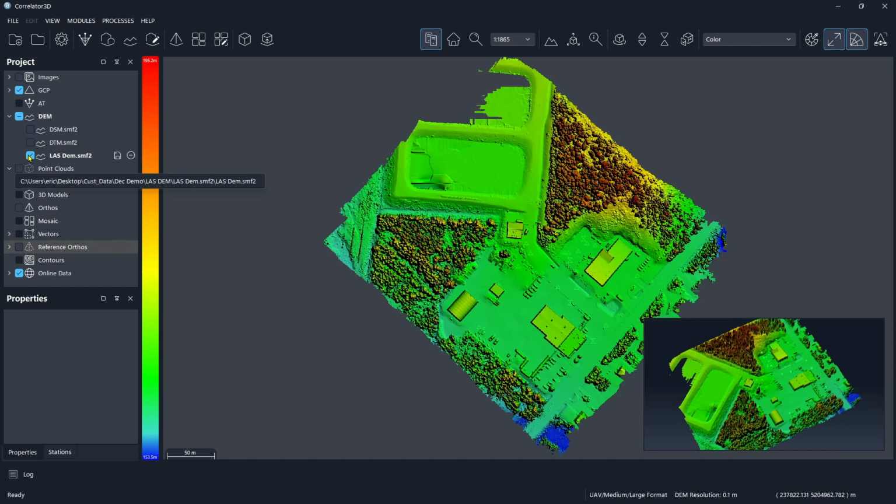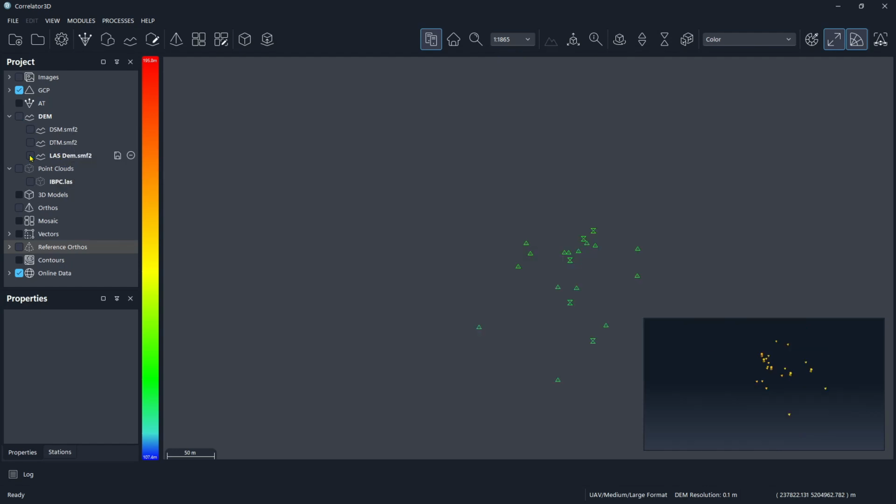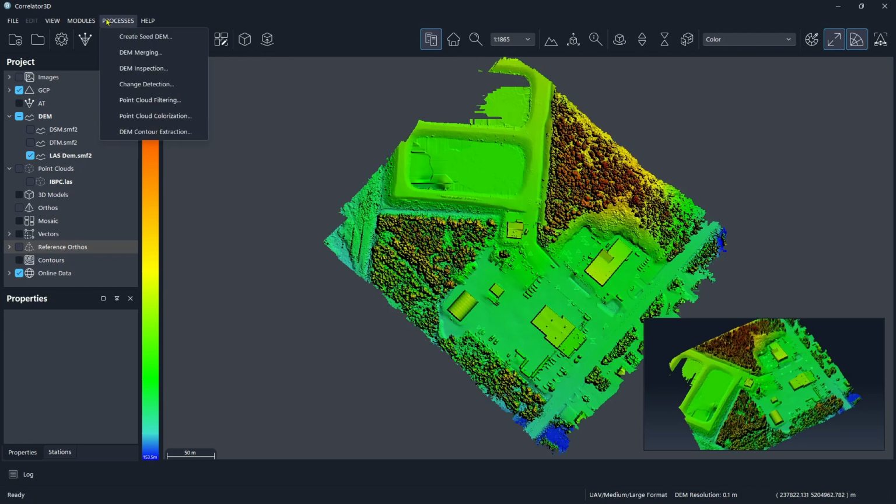And we'll go back to the two DEMs. So we've got the LAS DEM and the DSM. One thing we could do here is do a comparison. Let's say we want to do change detection between the two. So let's just do change detection.